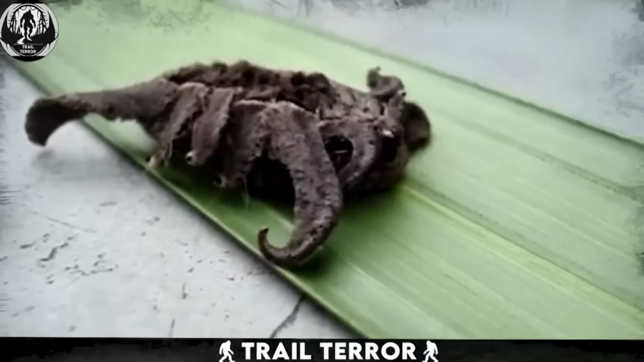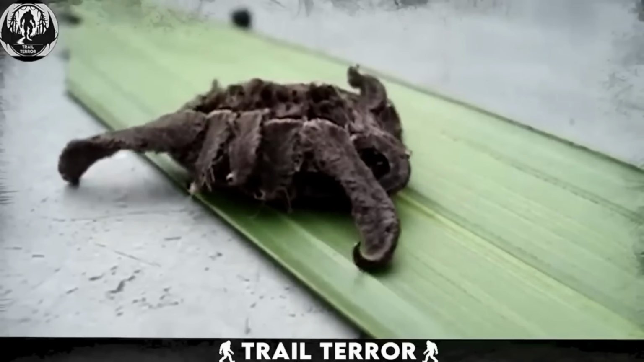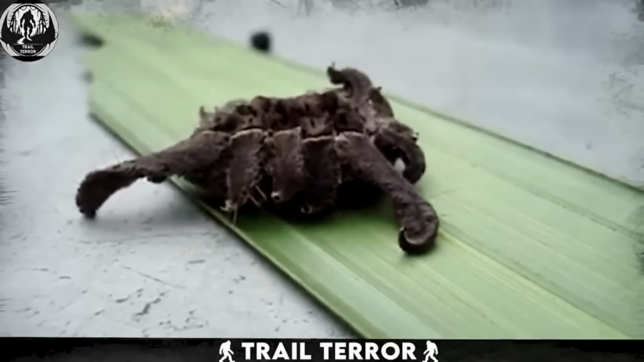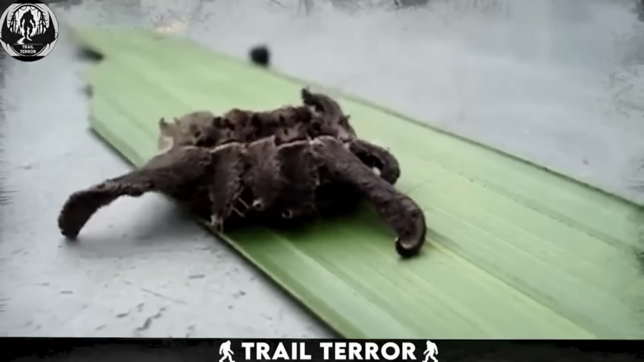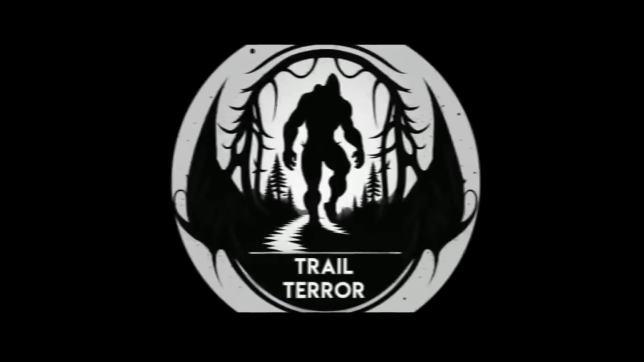Regardless of its classification, one thing is for certain. The creature is both disgusting and unsettling. The thought of it crawling anywhere near my bed at night is something I'd rather not entertain.